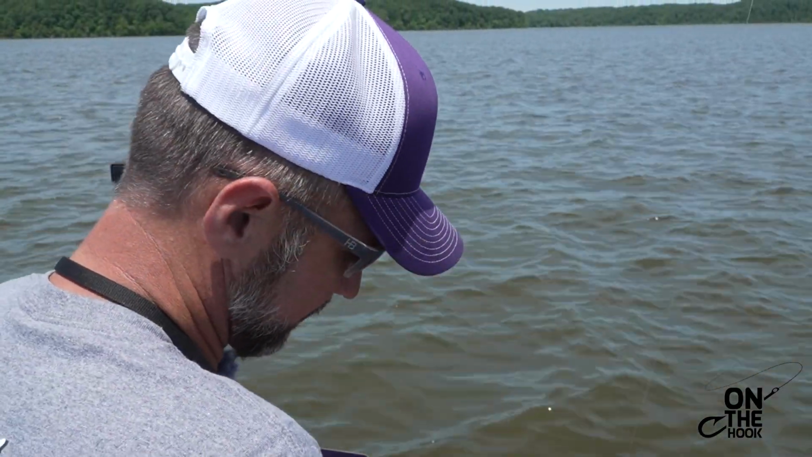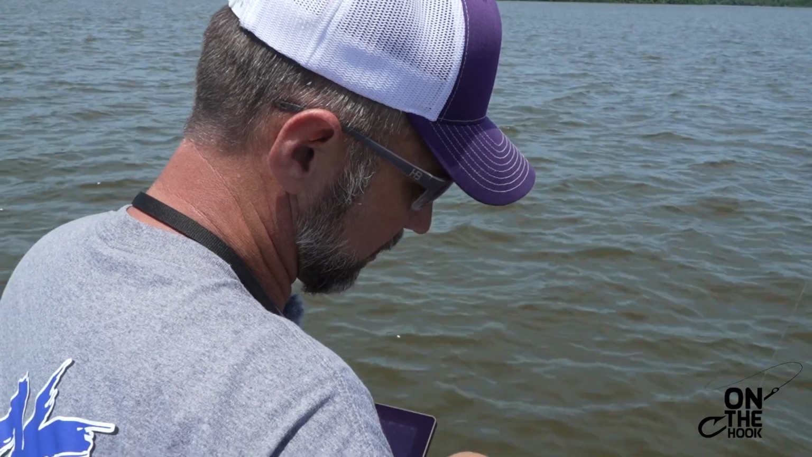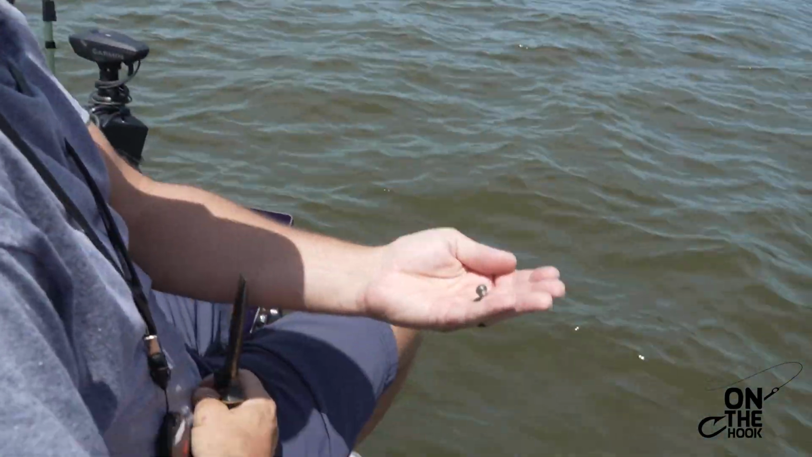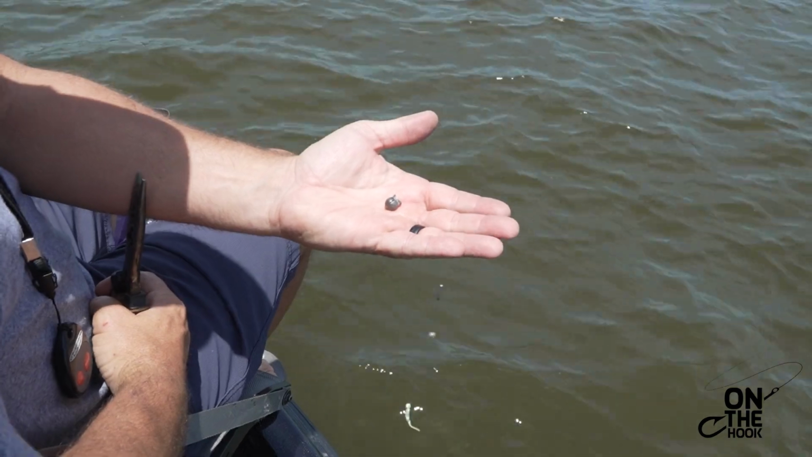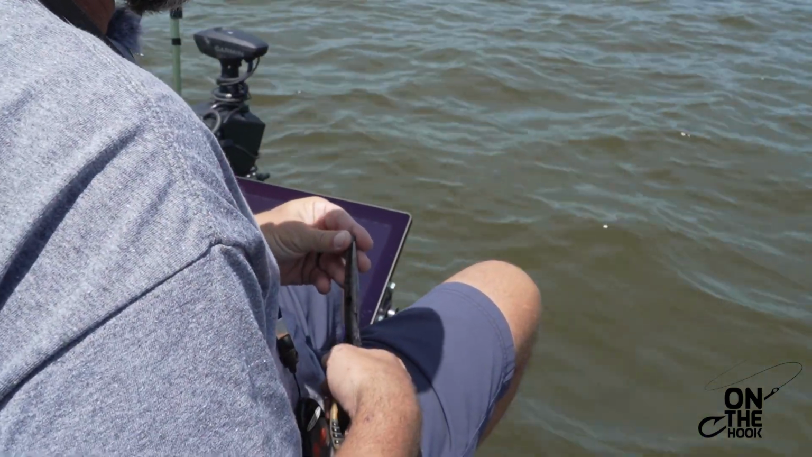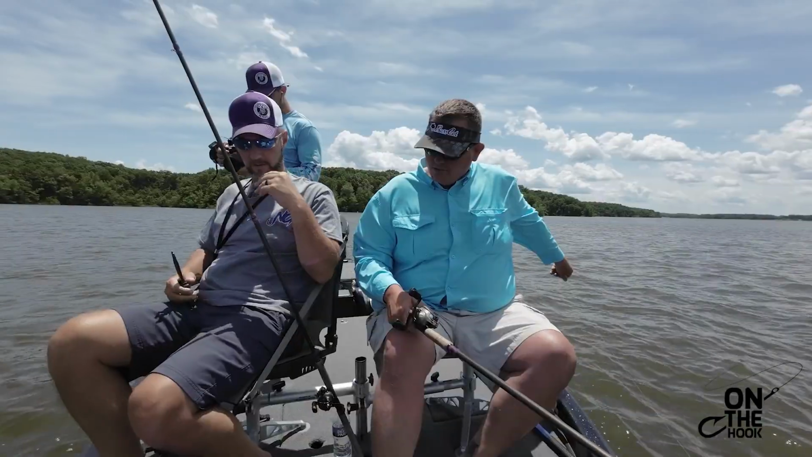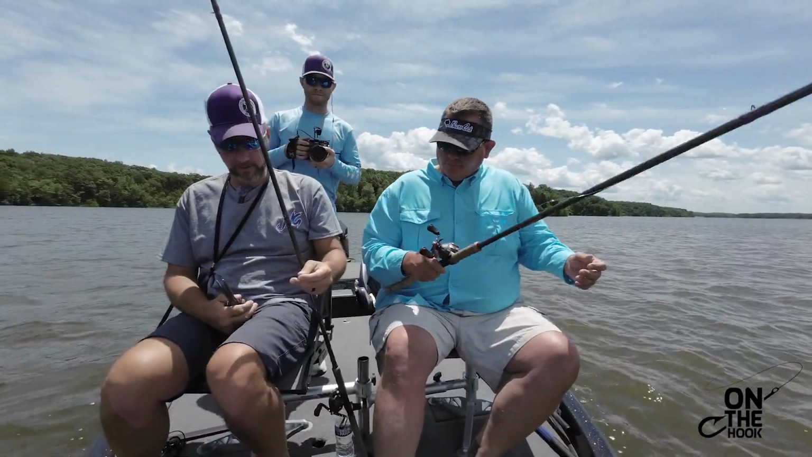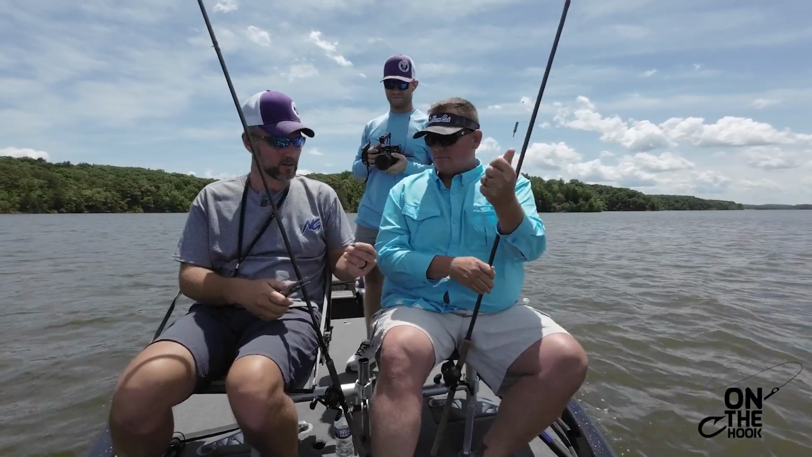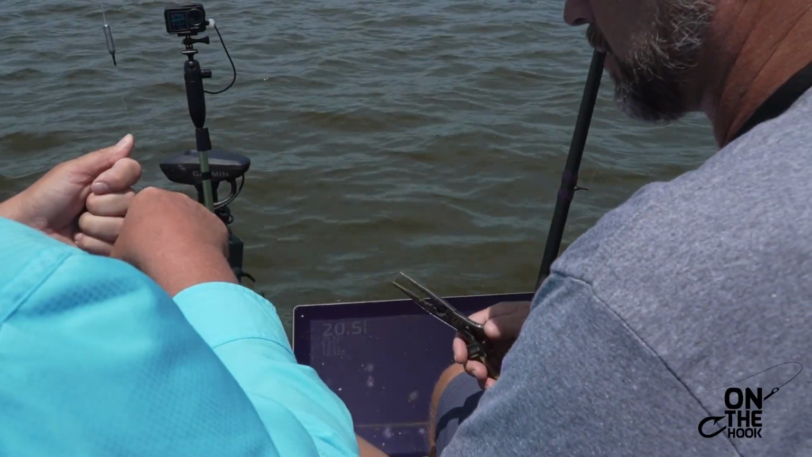We're fishing deeper, wind's blowing, we gotta add some weight. So yeah, that is a giant split shot, like a number 3 or something. But we gotta be able to do something to get our baits where we need them, because right now it just is not working.